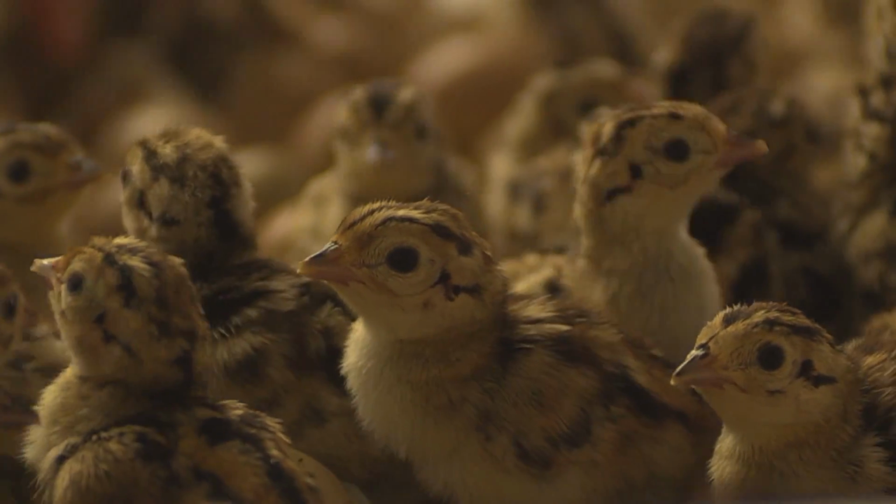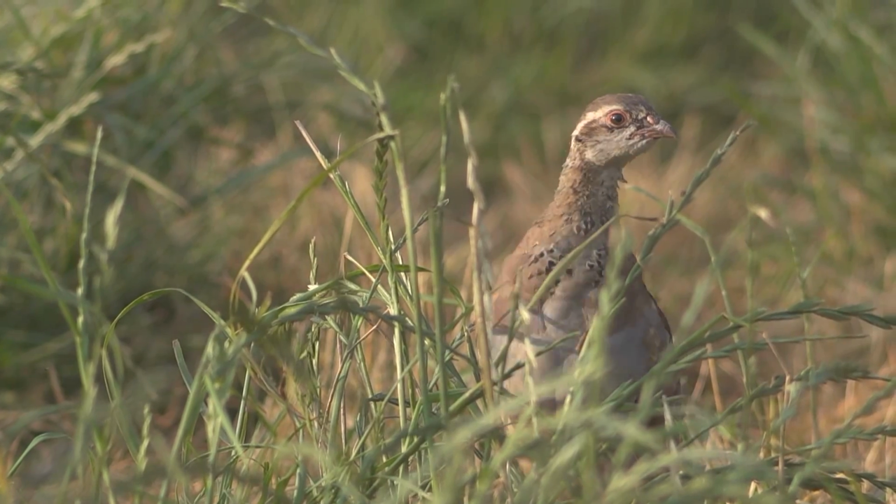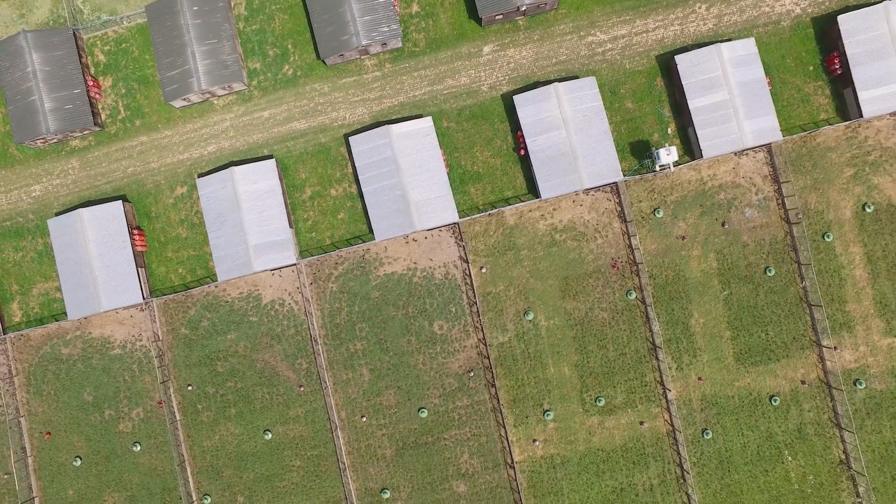Because like I say, it's a period of 7 months from us seeing the pheasants hatching to releasing them, to checking out the pens and all that sort of stuff, and checking on the cover crops, and just really seeing what it's like and how it's changed over that period.